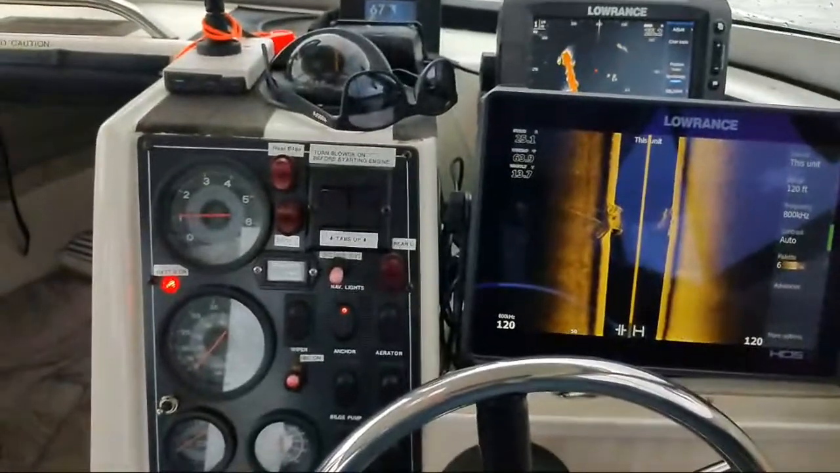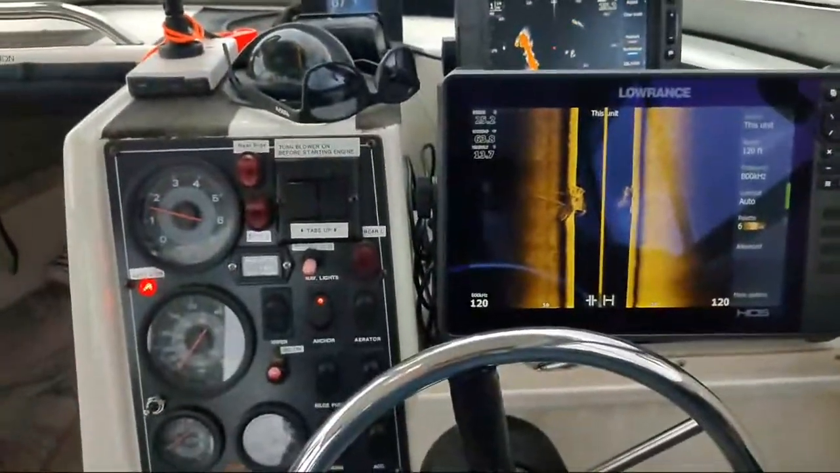Still got too close though. All right, one more pass. That was actually not the best side for the sonar.